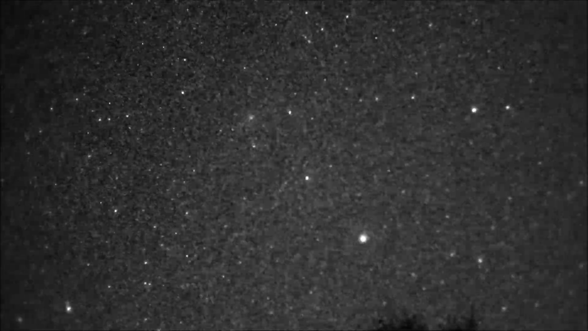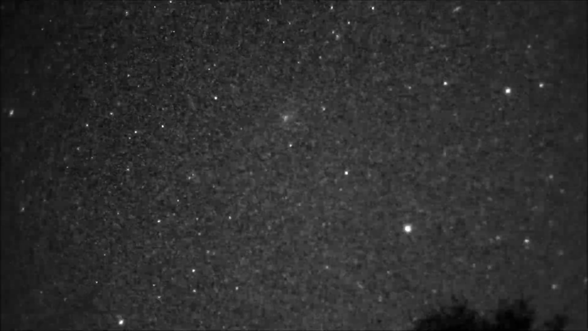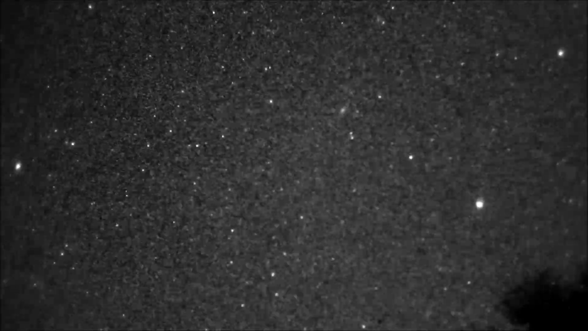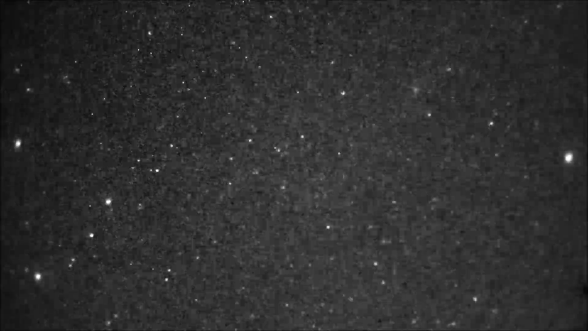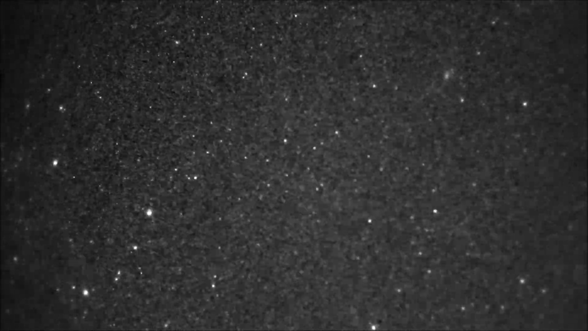Now there's a little quick one. Did you see that? Of course, you tend to see more small ones, dim ones, fast ones than you do giant fireballs, because that's just the way it is mostly. So there's M31. We're past that. We're going back to Cassiopeia. This is the northern triangle, a W or sigma or M, depending on how you look at it.